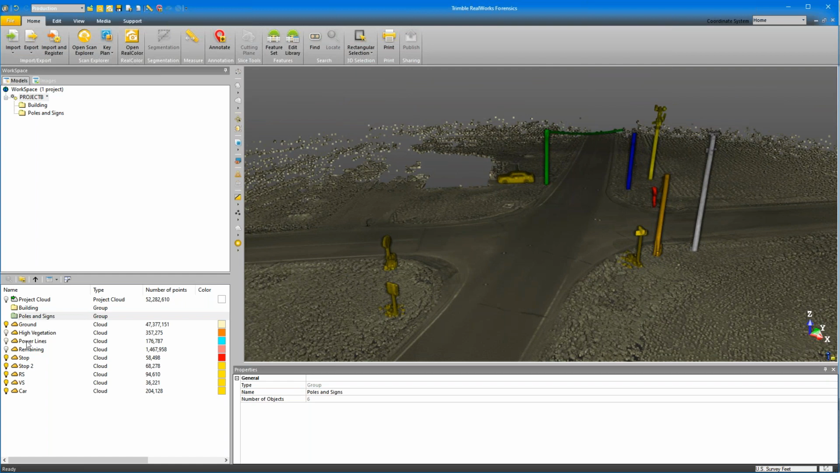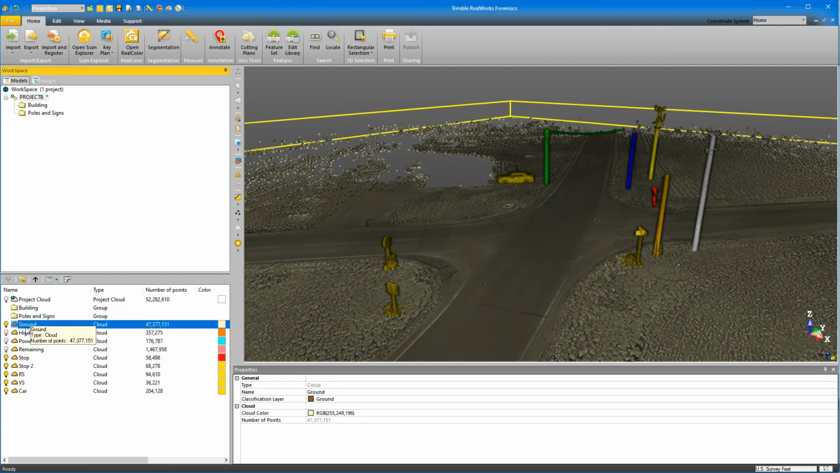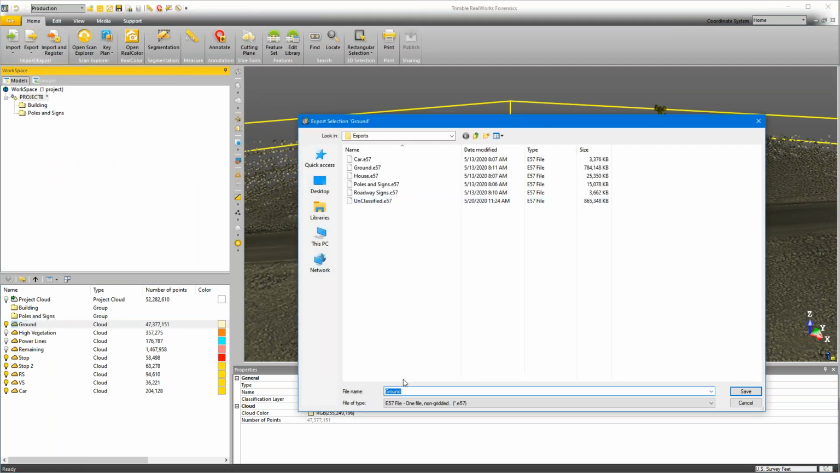So from here, what I'll do is I'll start with my ground. I will click on my ground point cloud, and I will just export the selection. And you see I've already exported these just in preparation for the webinar, so you all don't have to sit through me going through all these things because it's repetition. I'm going to do the same thing for everyone. So when I click on ground, I want to export my ground. I hit save, and it'll save it as ground.e57.